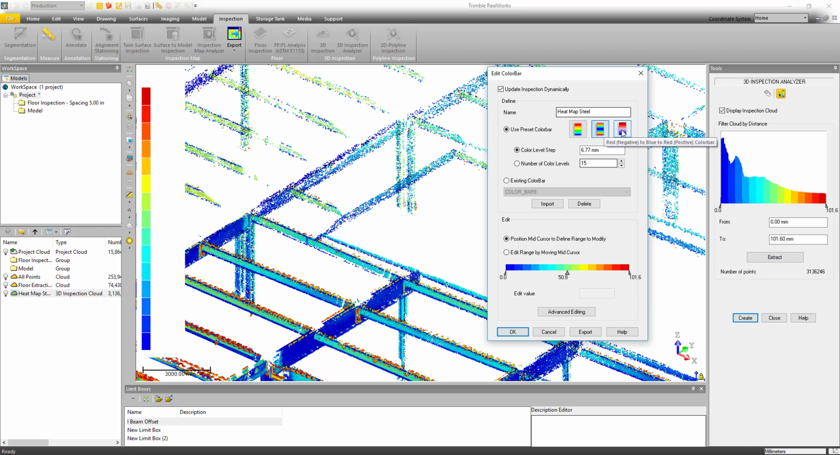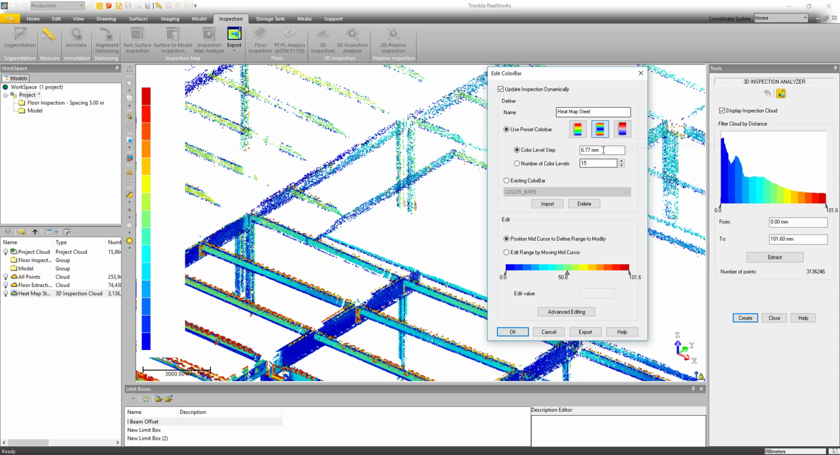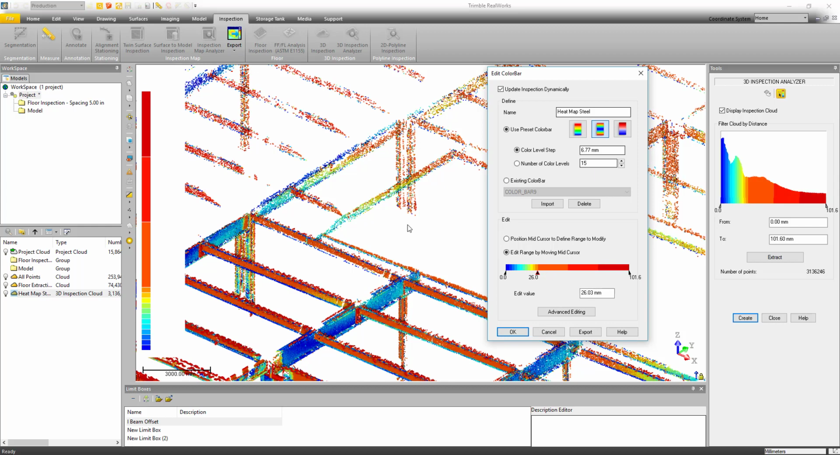Now the other nice thing about these presets is the display is dynamic, so as you click on it, you can see the changes. Also down here, we have a new color bar that you can slide the midpoint along. You can put it where you want, and then you can actually move the color range. For example, if you wanted everything over 25 millimeters to show up as red, you can do that very easily now.